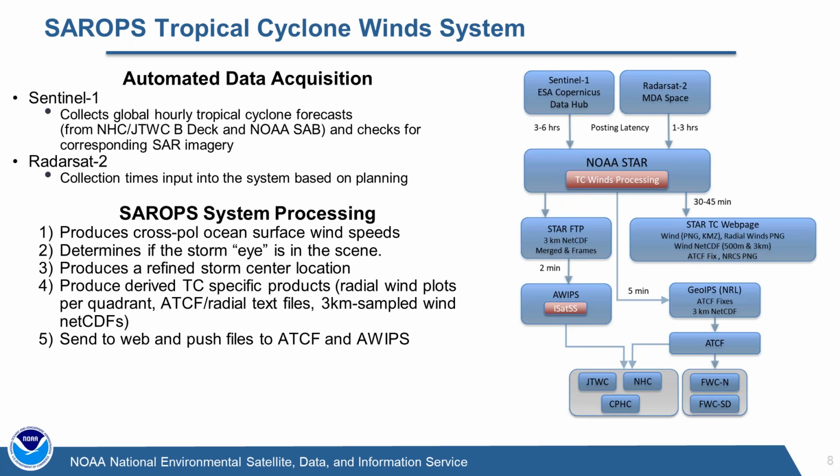So the first thing it does is it goes through and it creates that 2-dimensional wind speed map of the ocean surface that I've been showing to date. It determines whether the eye estimate is in the scene or close to the scene, and if it's in those situations, it goes through an algorithm and produces a refined storm center location that it reports back.